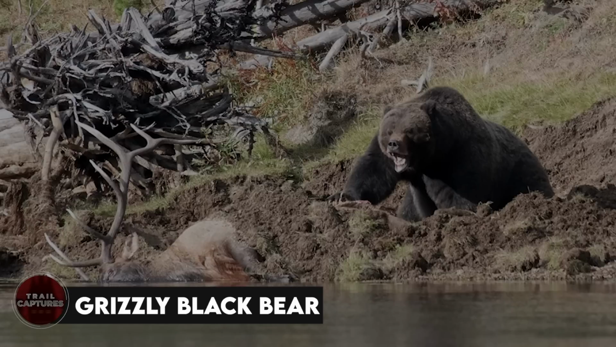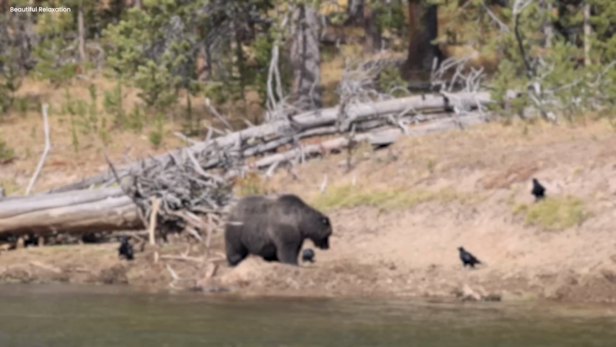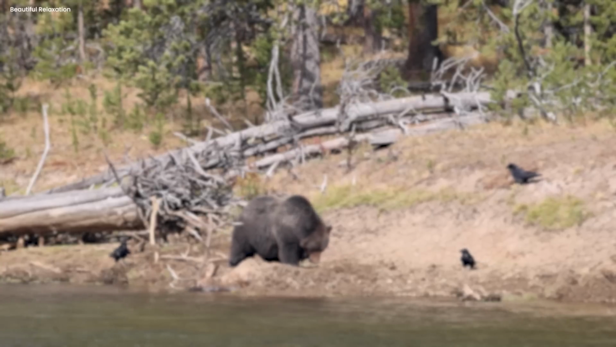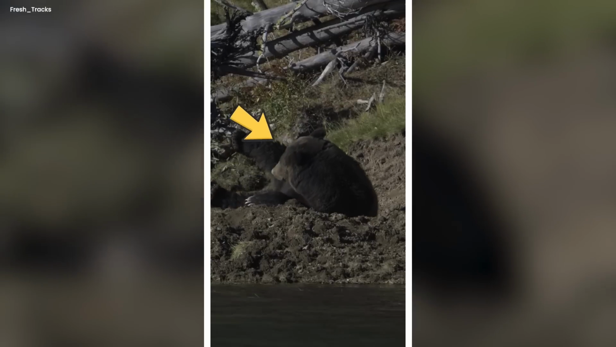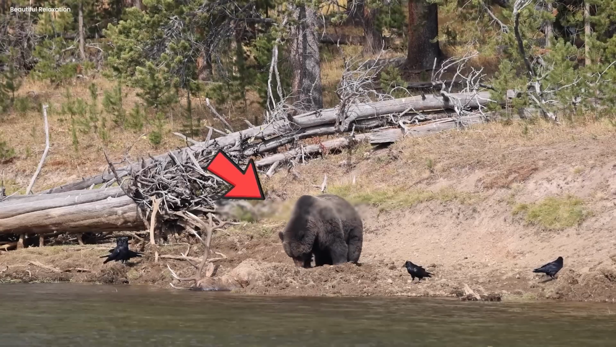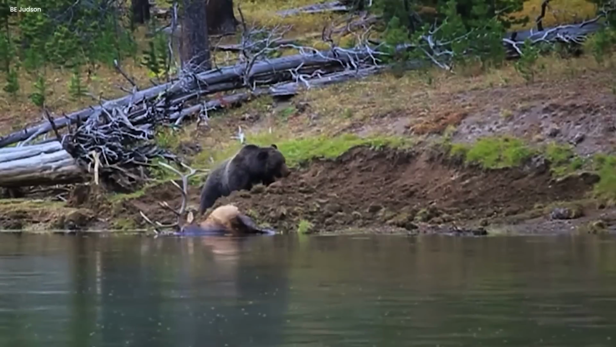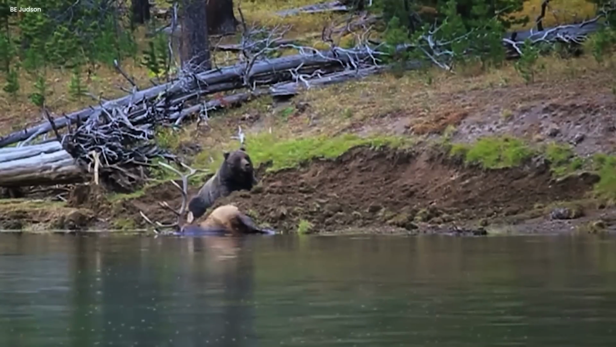Grizzly black bear. One sunny day near the river, something really funny happened. A big brown grizzly bear was just walking when it saw a huge bull elk. The bear, feeling like having some fun, decided to do a cool trick. It rolled over the elk with a big spin, surprising both the bear and the elk.